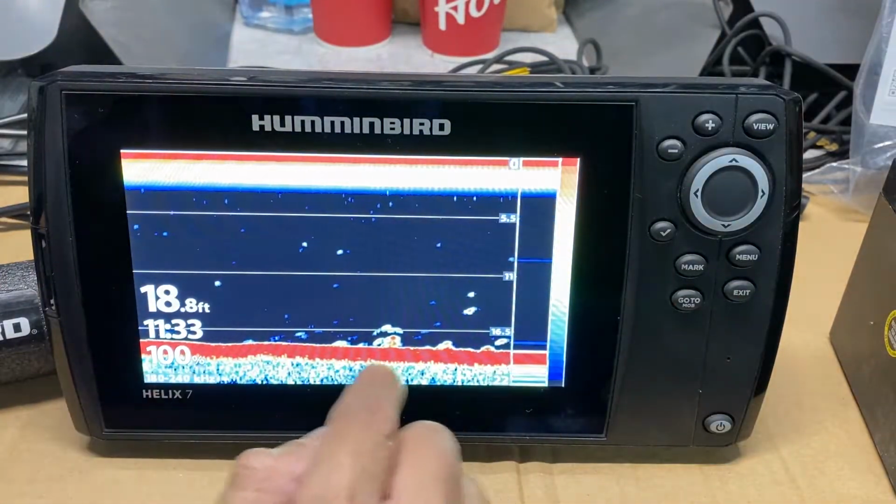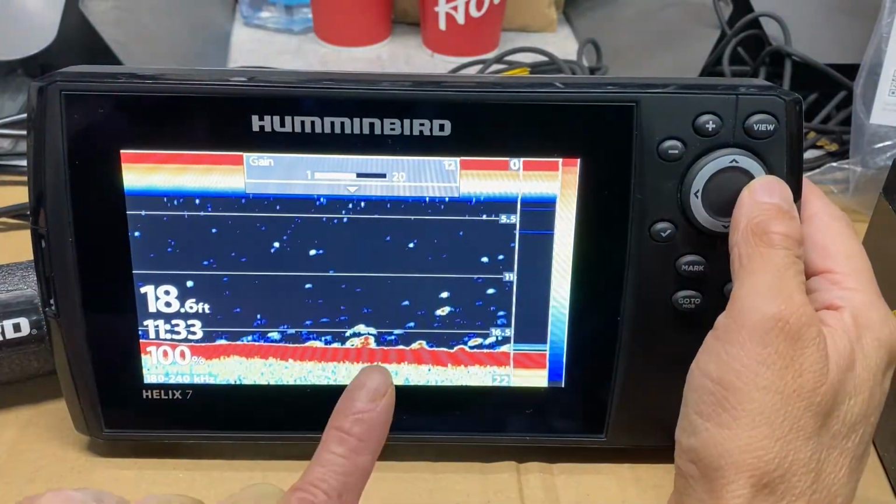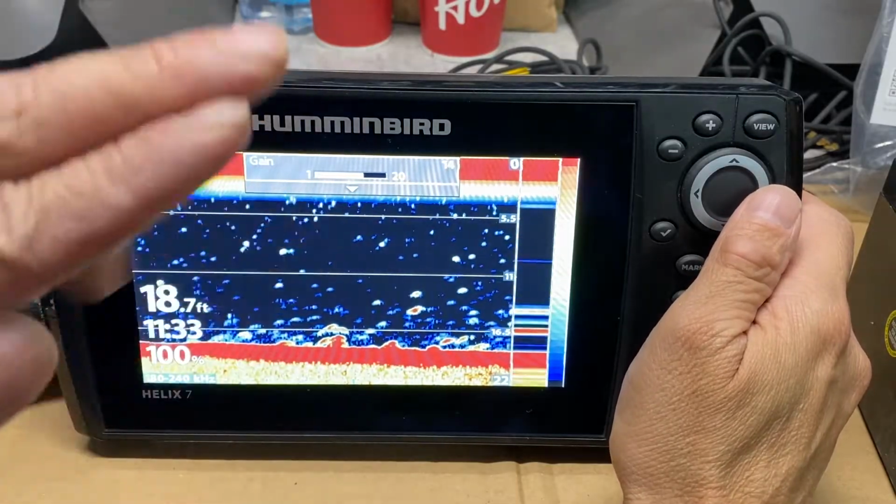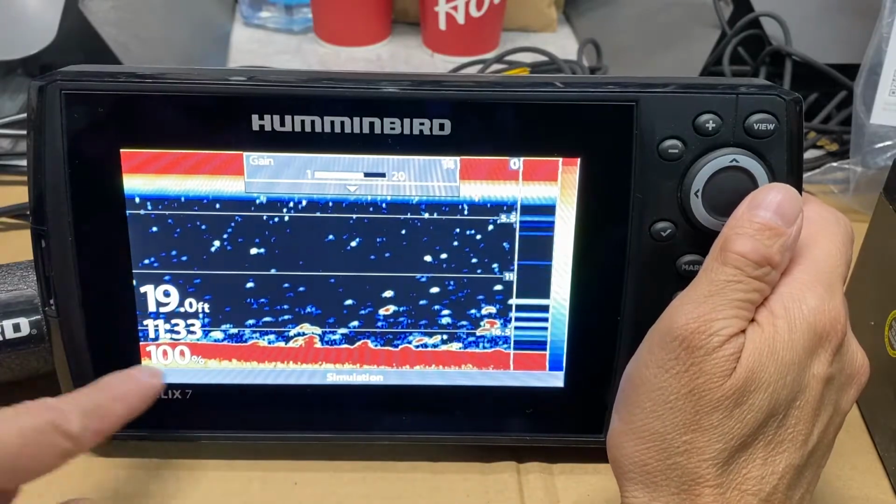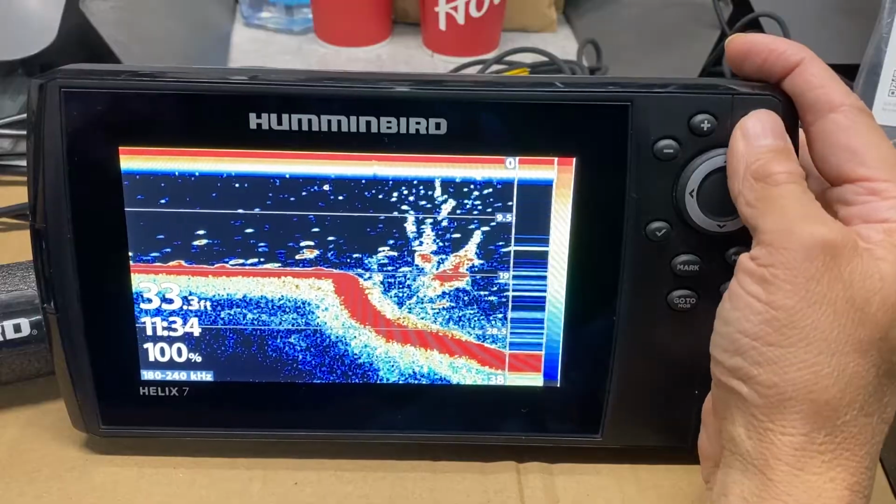Here we are on the lake. We're in 18 feet of water. I hit the menu button, and I want more power. I want to get as much power as I can to see my target separation, such as my fish or my jig or the silt on the bottom. Right now we're going to run 2 cone angles. Let's see if it allows me to do this.